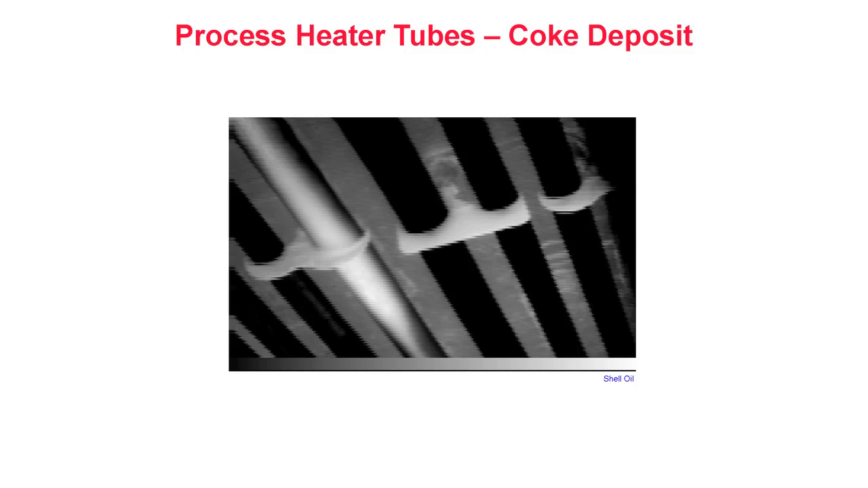Process heater tubes. Coke deposit. This thermogram shows a hot tube within a process heater used to refine crude oil. The white area indicates the presence of a coke deposit within one of the tubes. Left undetected, coke deposits can lead to irreversible tube damage and catastrophic failure.